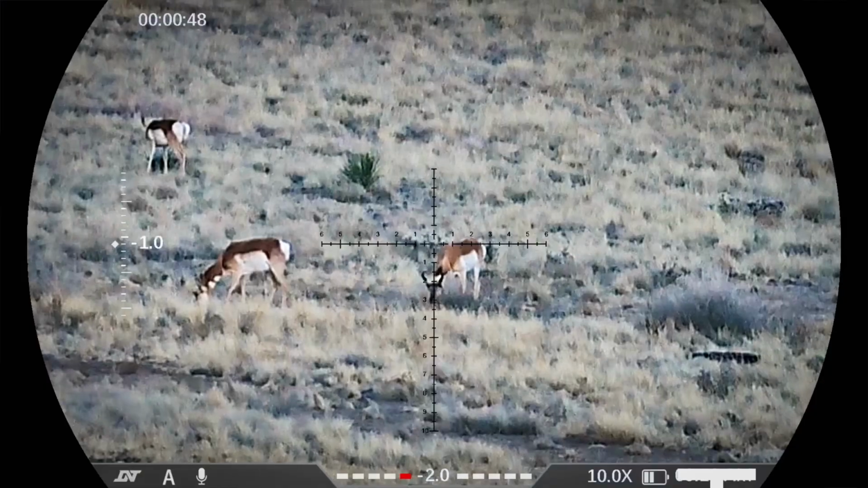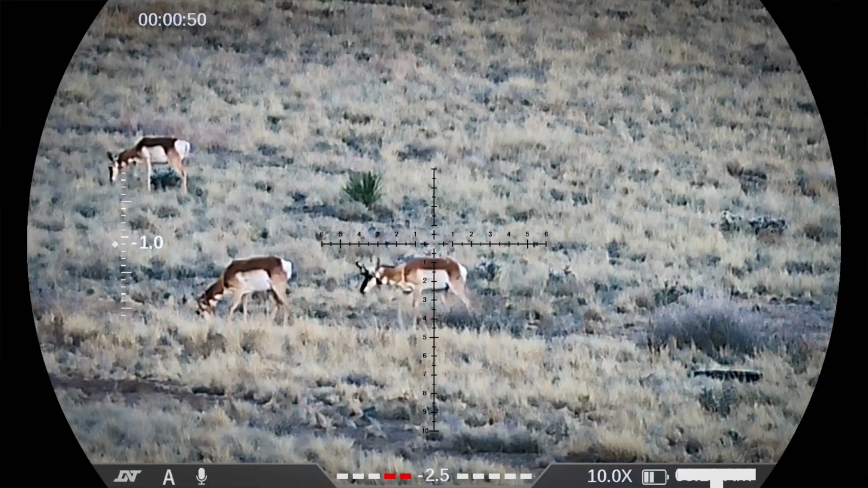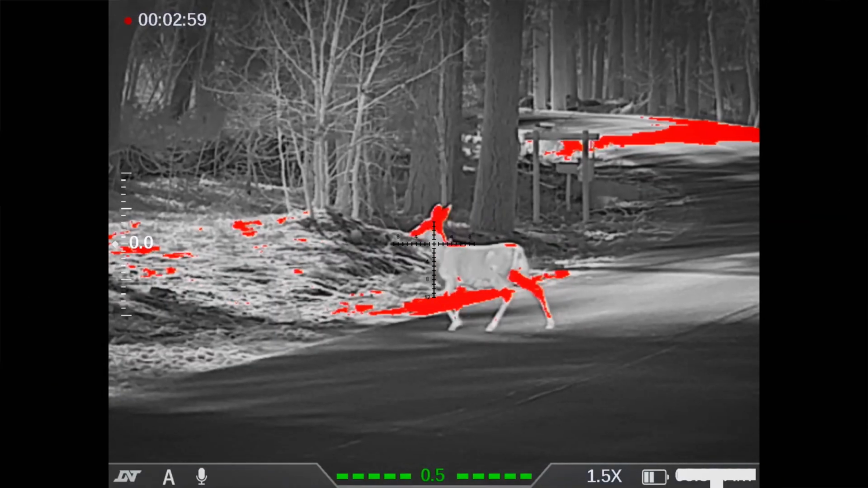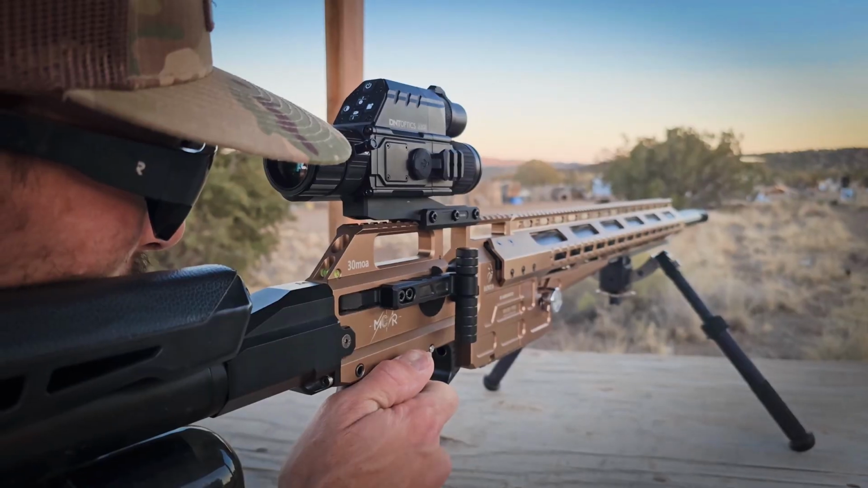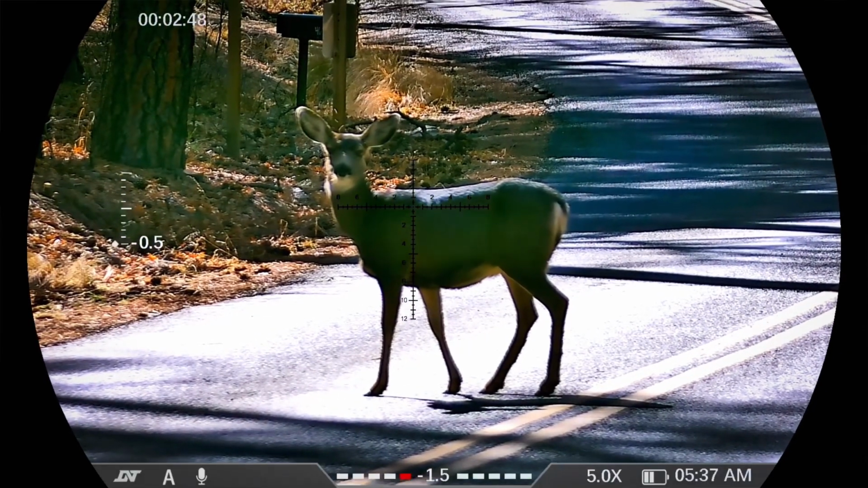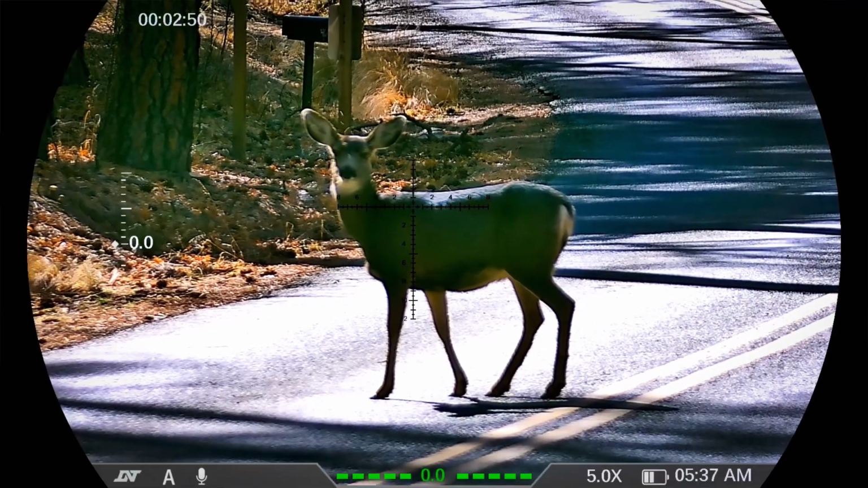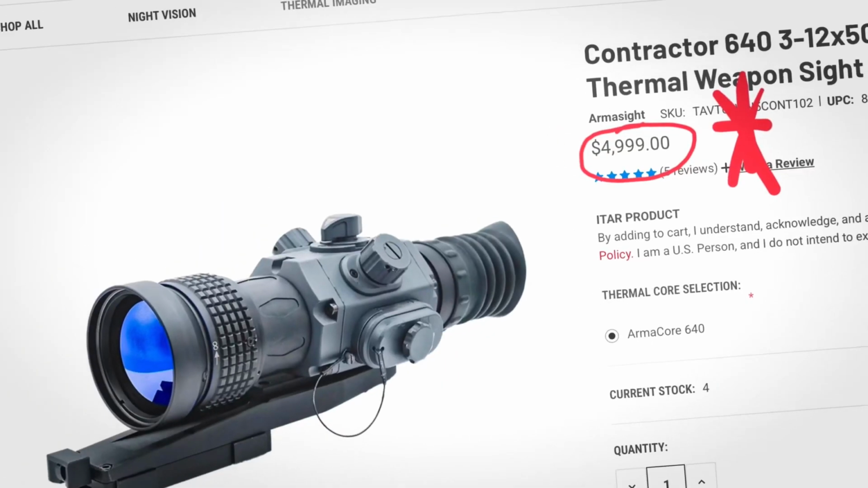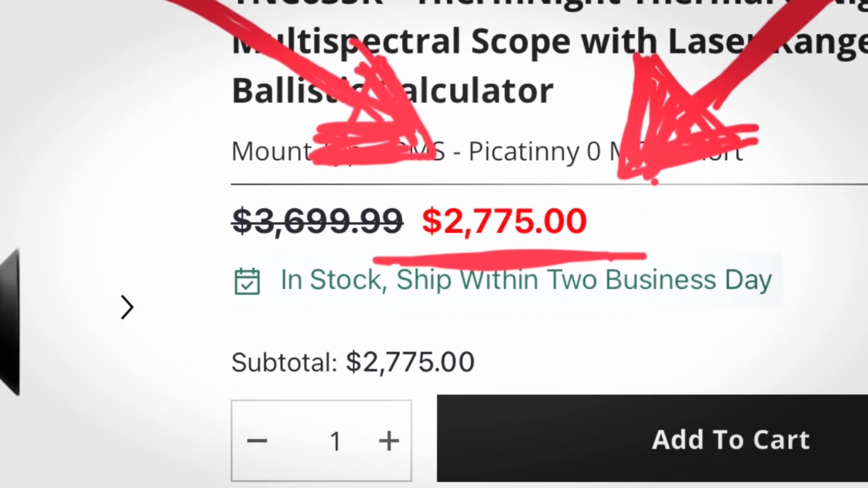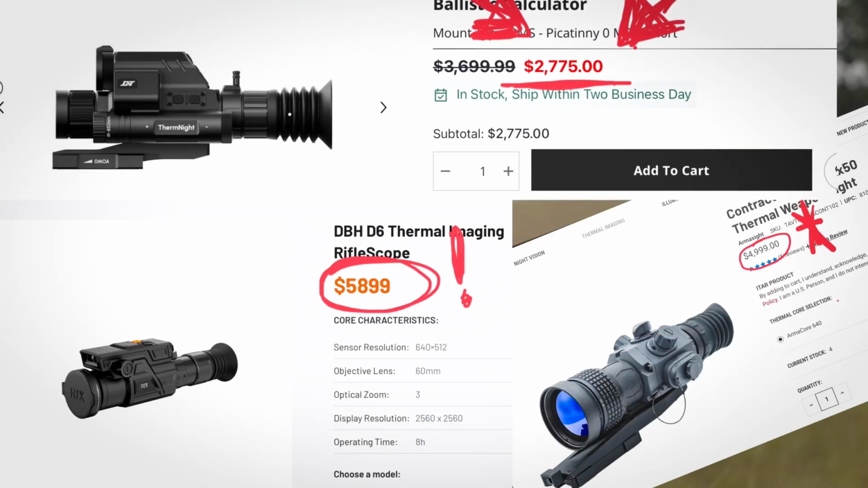Today we are checking out the DNT Optics 635R thermal and day/night vision optic. Now, what is so impressive about this particular scope? Well, a lot of things, but number one, quality/price. This guy is coming in at oftentimes less than half the price of the competitors, but still with the same quality or even perhaps surpassing them in quality in many cases.